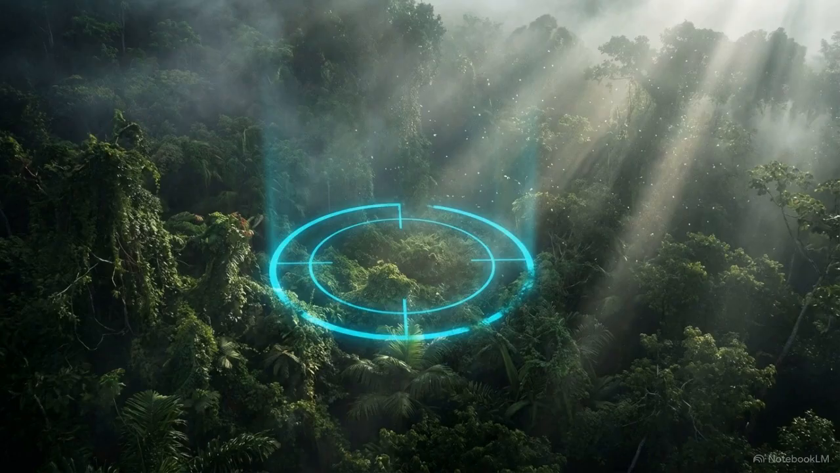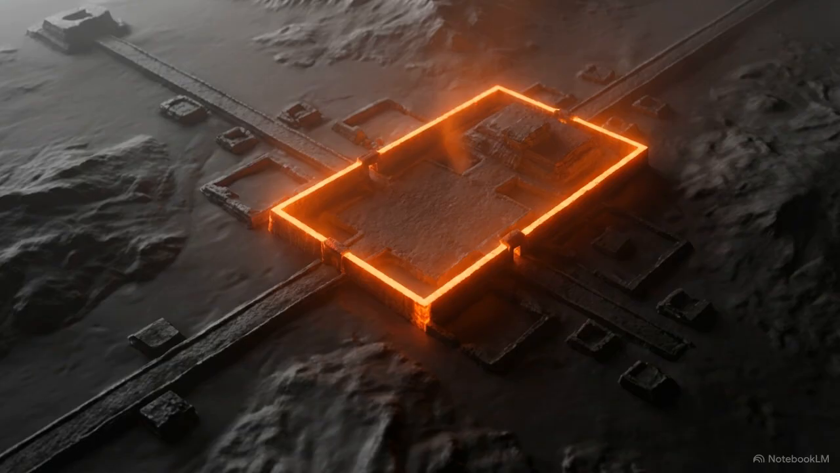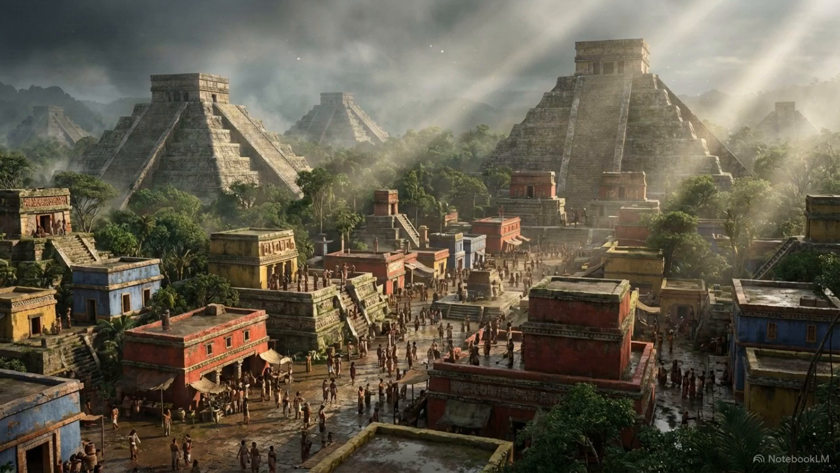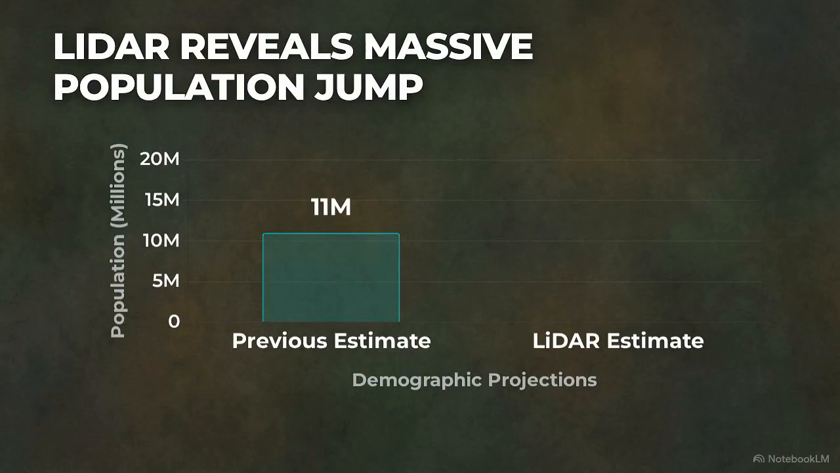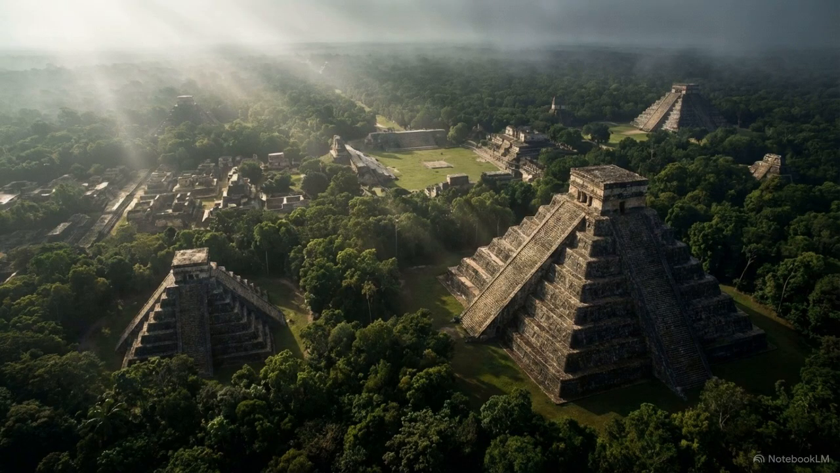In 2018, researchers deployed this technology over the pristine jungle in Guatemala. In a single mapping initiative, they exposed over 60,000 hidden structures, including defensive fortresses, irrigation systems, and elevated highways. The sheer volume of infrastructure revealed in that scan pushed estimates of the ancient Maya population to a peak of 16 million people. That is 45% higher than any previous demographic projection. The Maya were a sprawling, densely interconnected megalopolis.